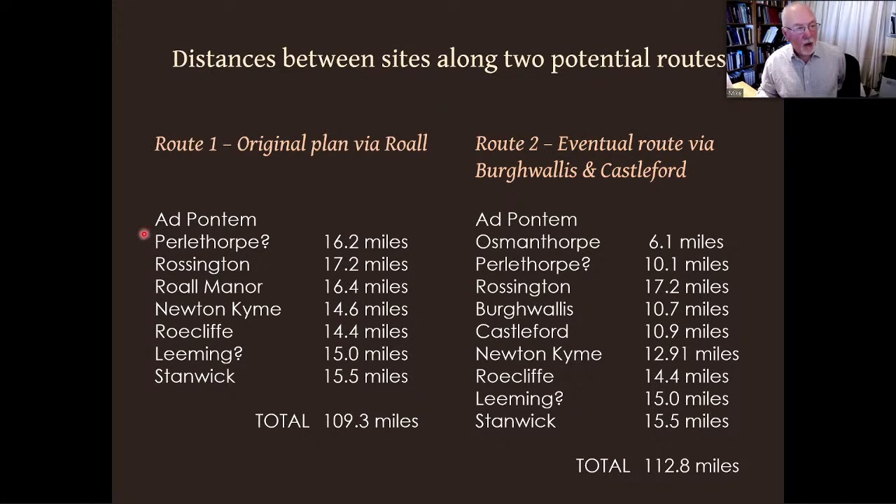I've included one at Pearlthorpe here, which I didn't talk about simply because I haven't had time. That is where we suspect there could have been another intermediate site, yet to know for certain. So the distances range from 14.4 miles up to 17.2 miles.